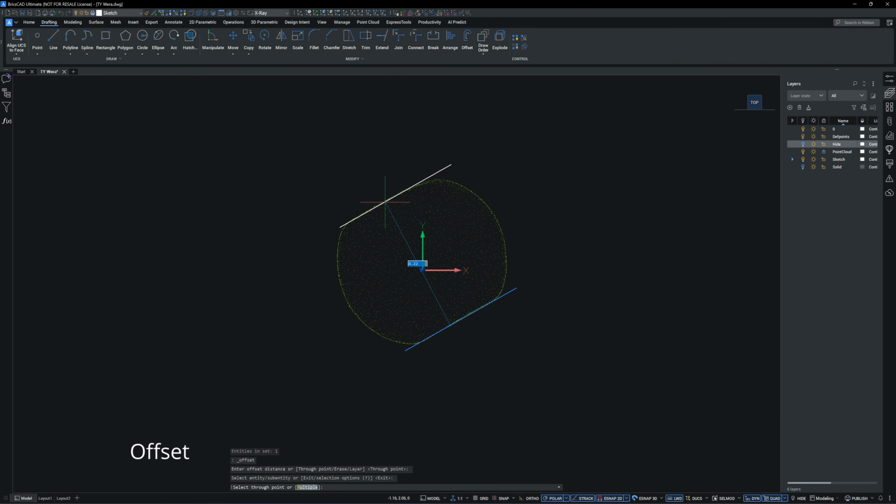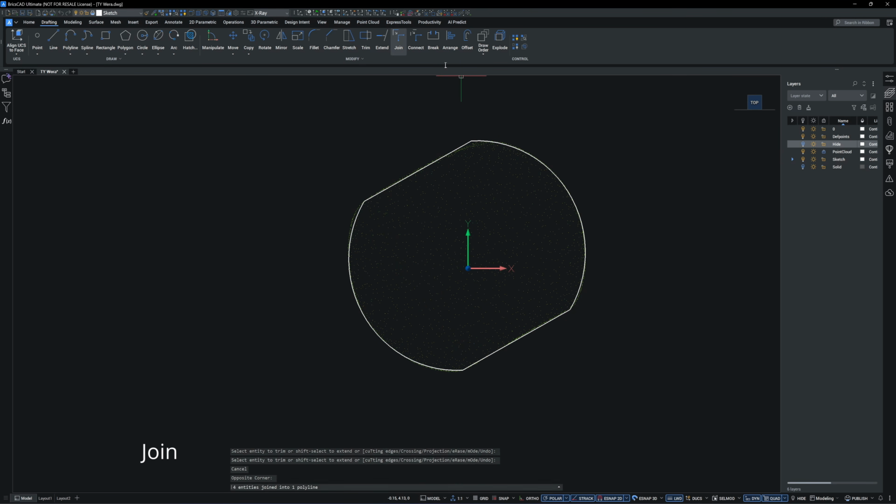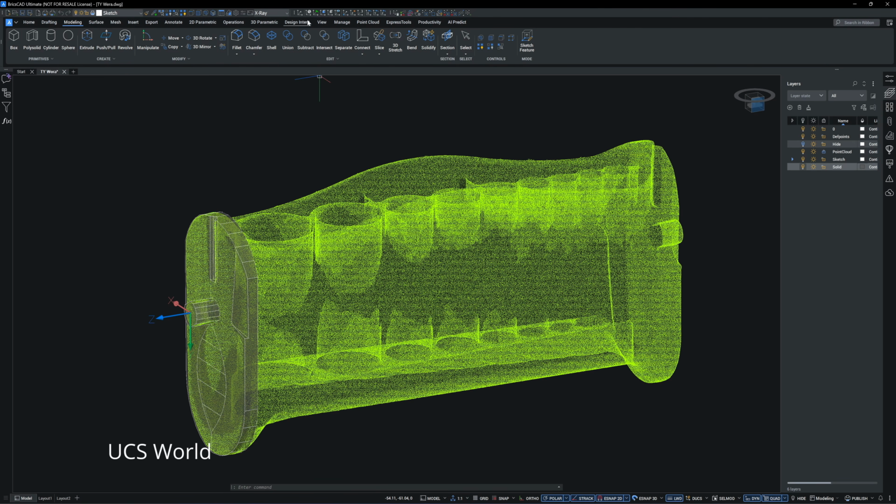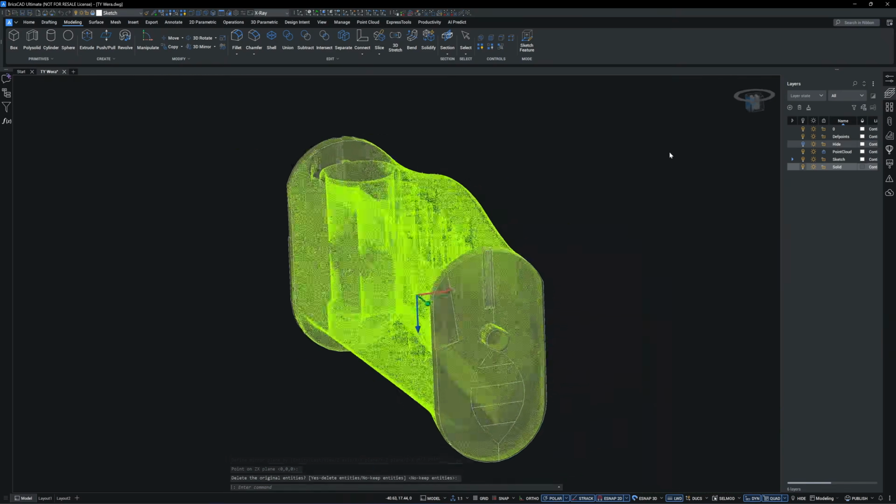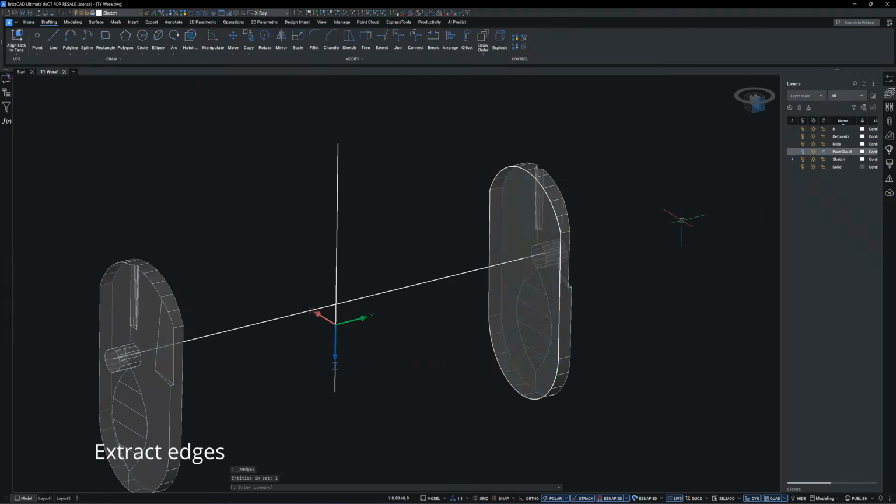Here again, you can see how easy it is to trace the Raptor scan data. And remember, you need to join the lines first before you can run the Extrude command. Since we have precisely moved the point cloud center to the origin, I can simply mirror the end portion to the other side and it will land exactly where it should.